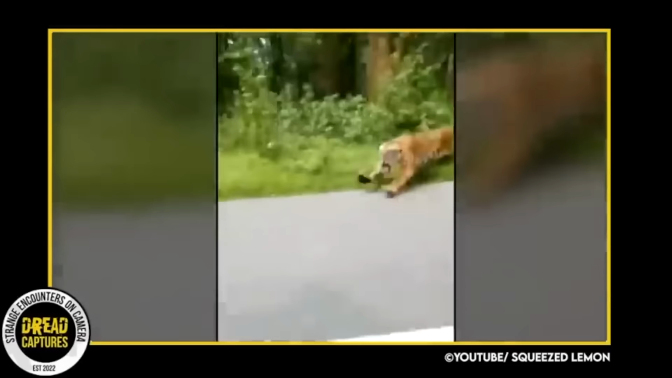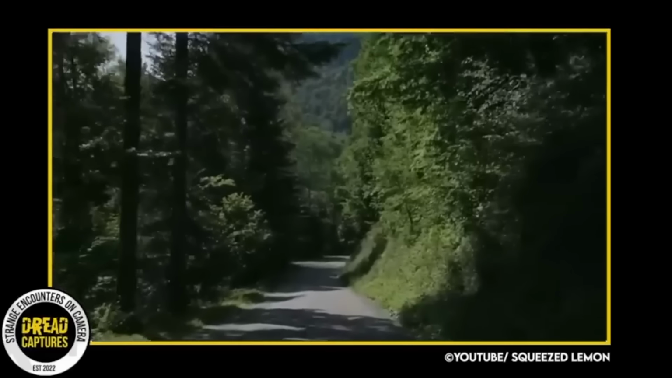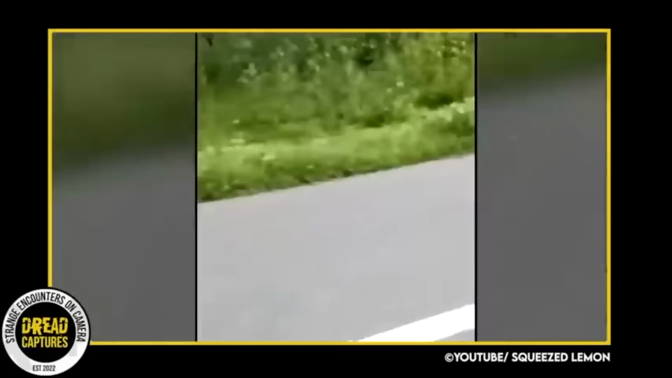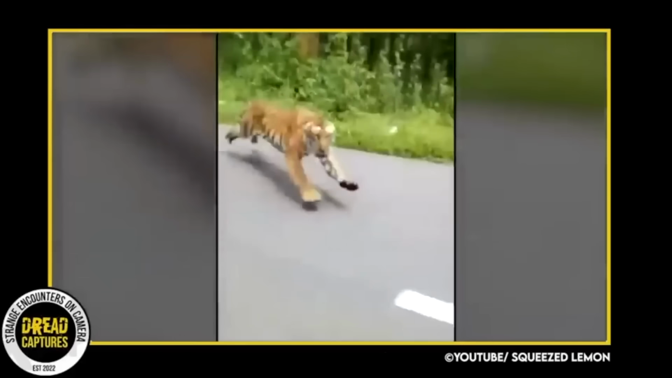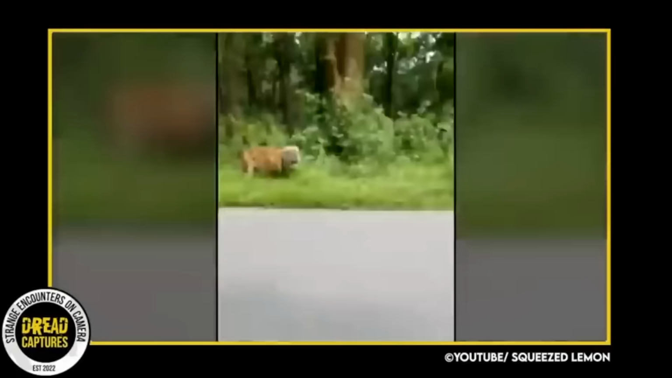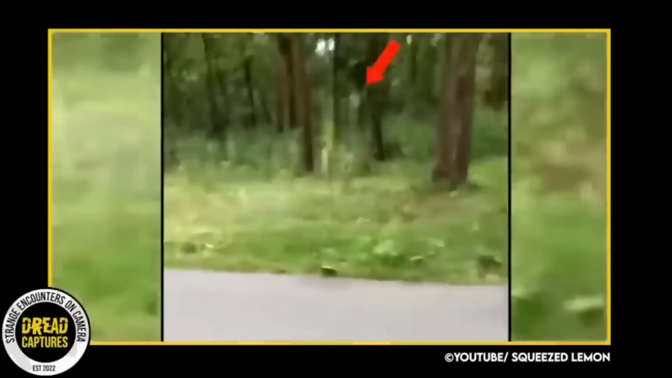This brief clip is not for the faint of heart, as it captures a truly insane moment. Now, imagine the shock that gripped the two Forest Department officials as they trailed behind a group of bikers. Out of the dense brush, without warning, a massive tiger sprang forth, unleashing an explosive burst of speed, tearing at the men. Thankfully, this pursuit lasted only mere seconds as the tiger veered off.